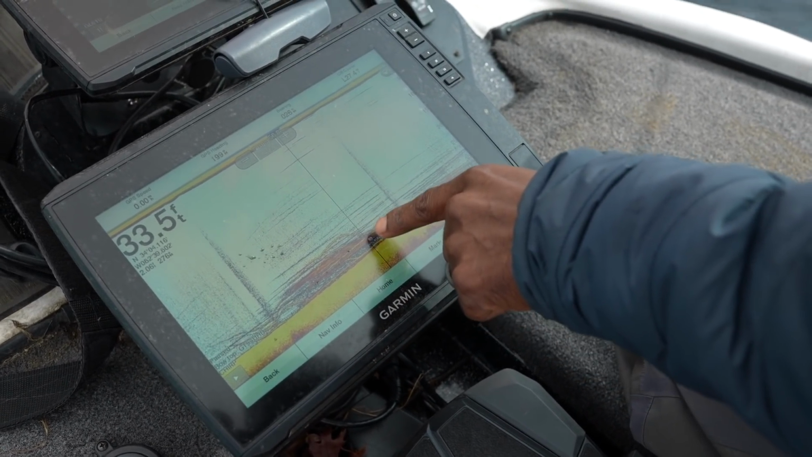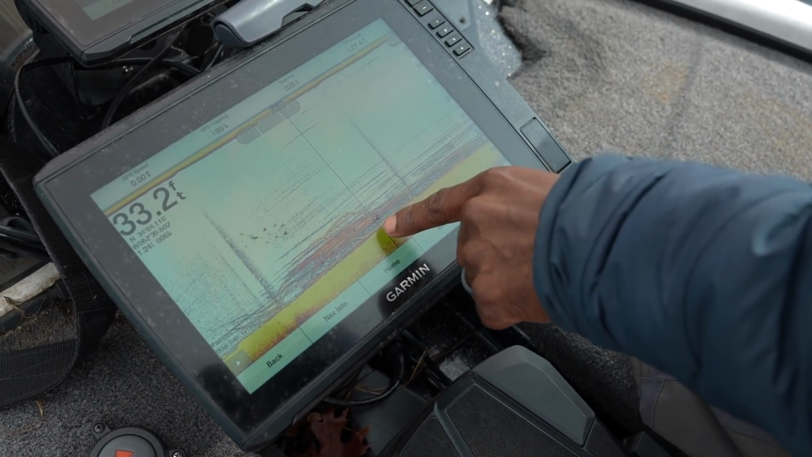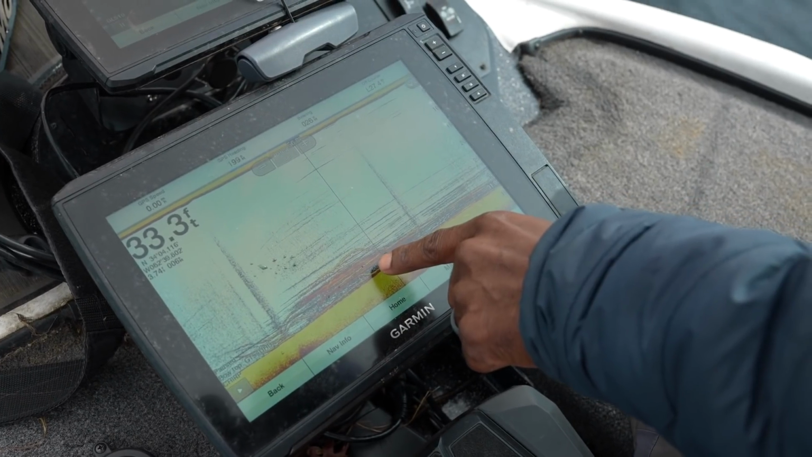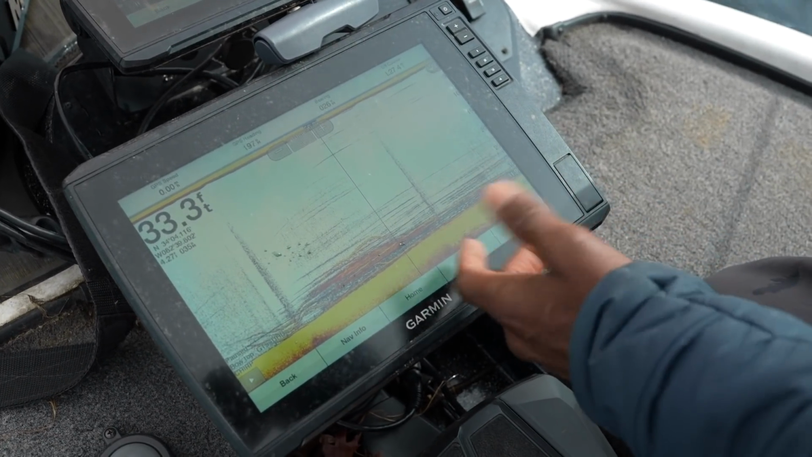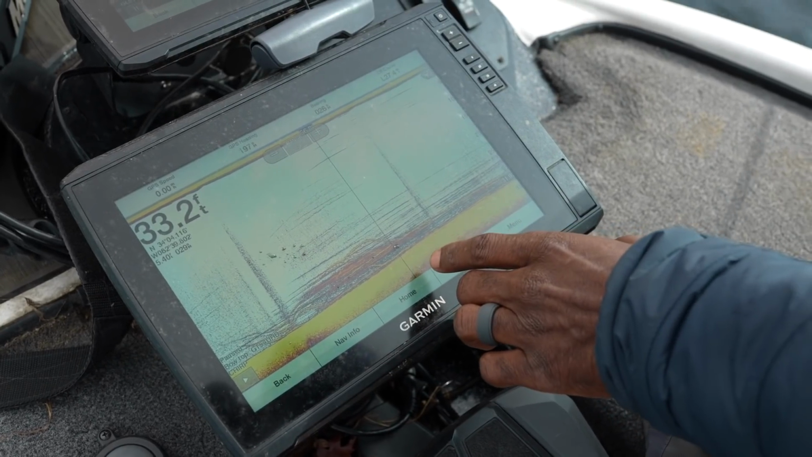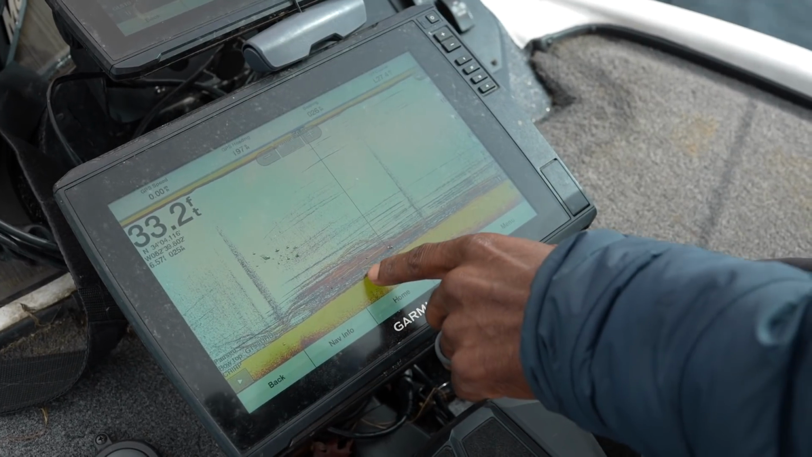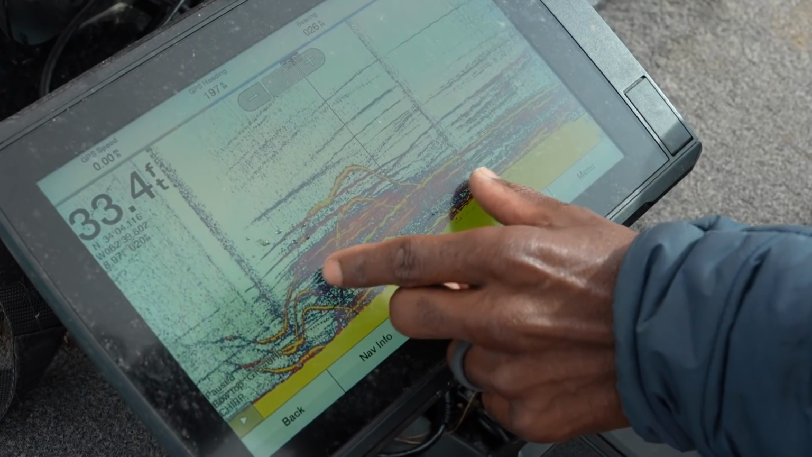And so what I'm doing is dropping vertically. The only way to fish structure that deep and that thick is to drop vertically on it. If you were to try to make a cast out there with a jig, you would pour your bait into the trees and you would just stay snagged. So the only way to fish it is to drop a bait directly down into the trees. So you can see my fish. I'll blow it up a little bit more where you can see them.